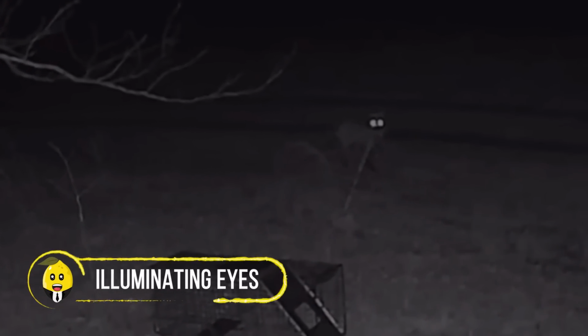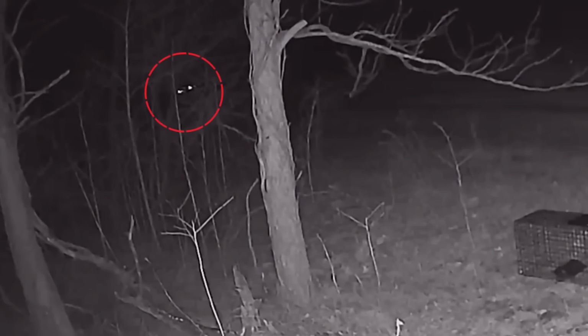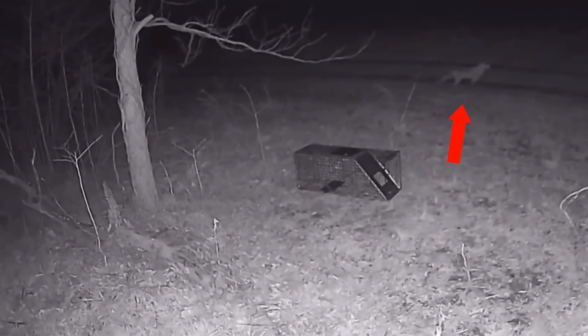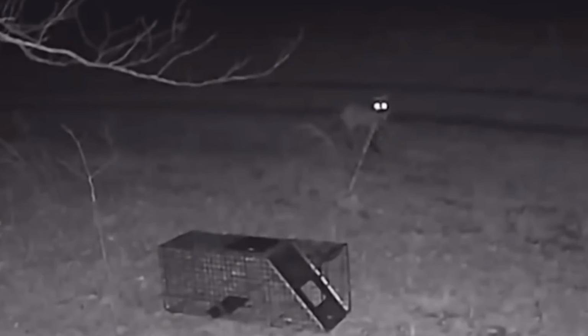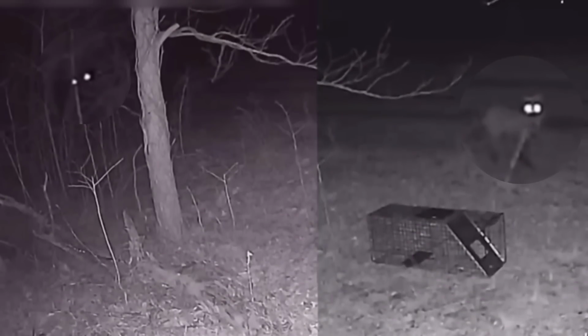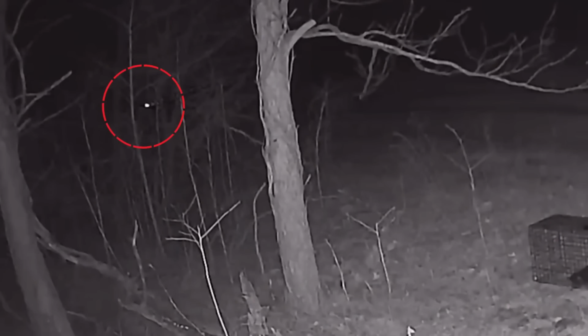Illuminating eyes. The trail camera captured an unknown glowing object in the woods. After a couple of minutes, a fox with gleaming eyes appeared from behind. But this couldn't be exactly that unknown creature, as the eyes of this cunning fox were very close compared to the ghostly gazed eyes that were fairly apart. Well, this mysterious creature, after showing a glimpse, disappeared into the woods without leaving a clue of its origin.